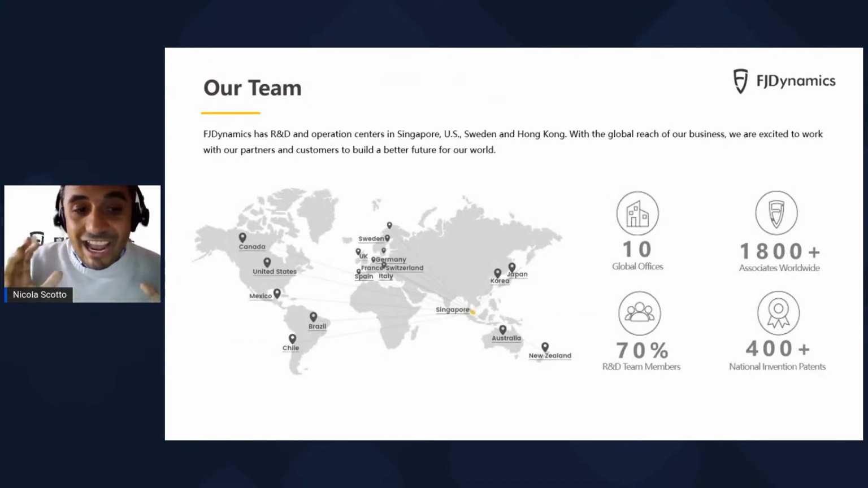FJDynamics has a global footprint, so we have offices in mainland China, in Singapore, Hong Kong, in Europe, mainly in Germany and Sweden, but also in North America and South America. And it deserves to be highlighted that 70% of our staff is dedicated to R&D. So FJDynamics has a strong commitment to ensuring a seamless development of all our products mentioned before.